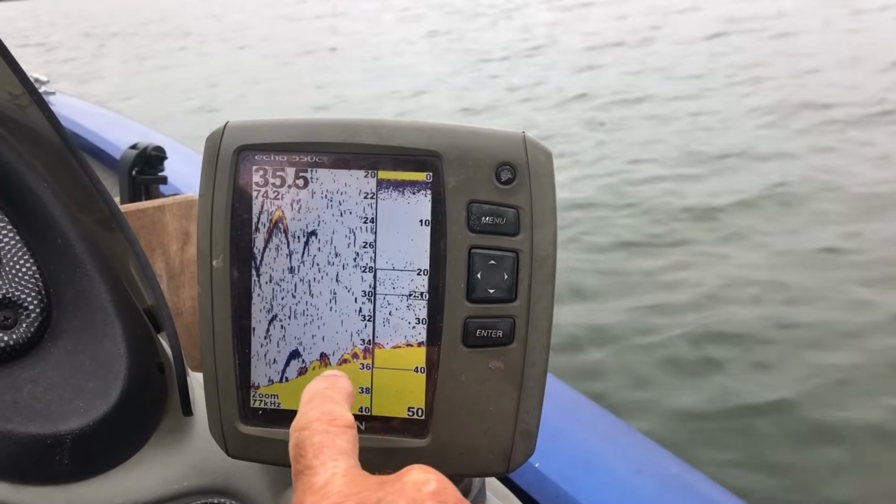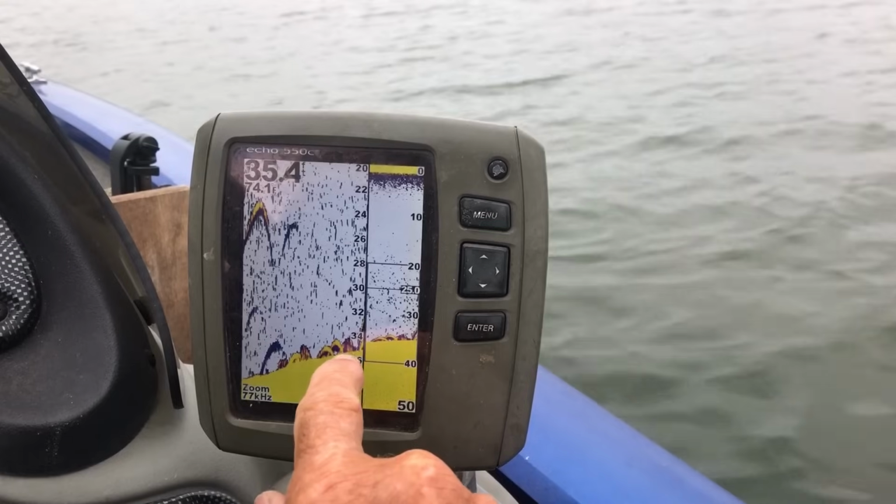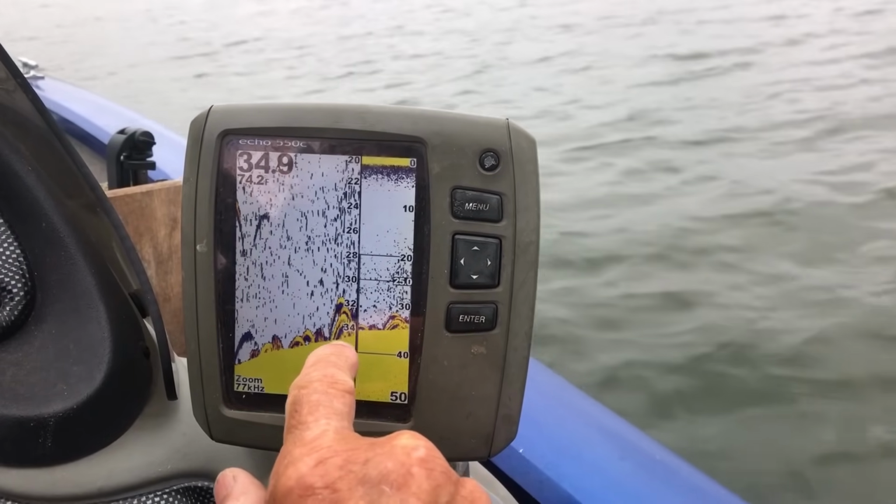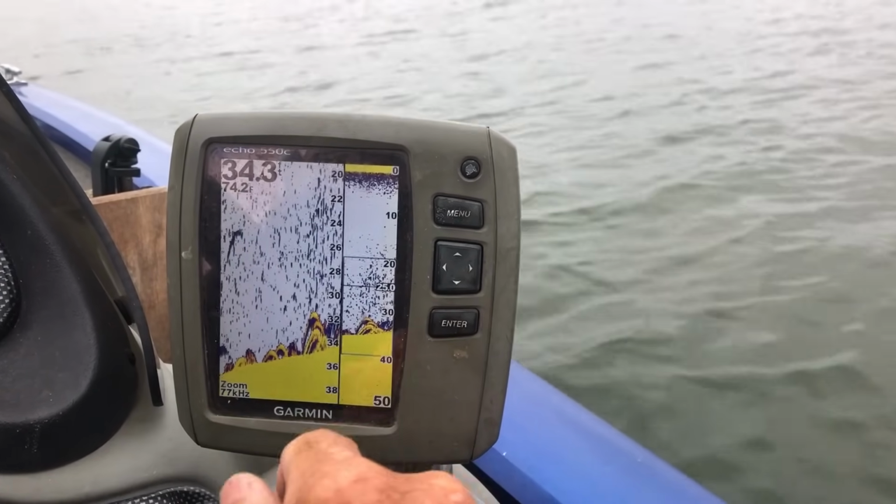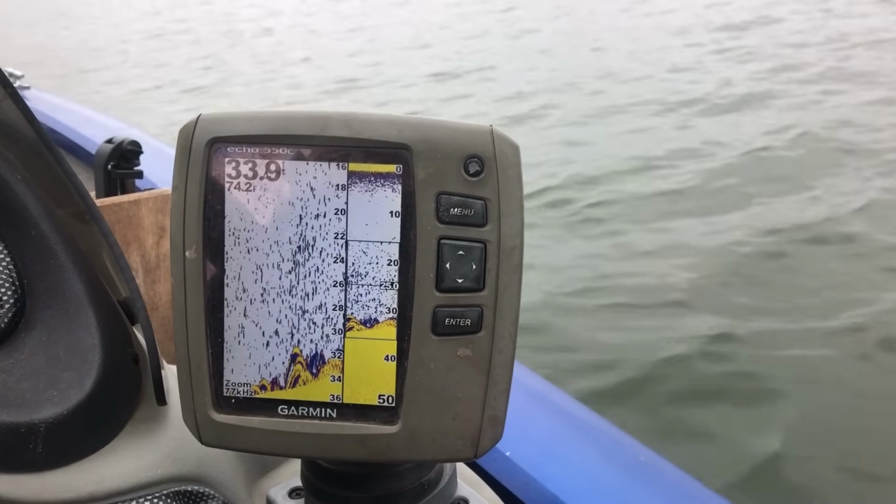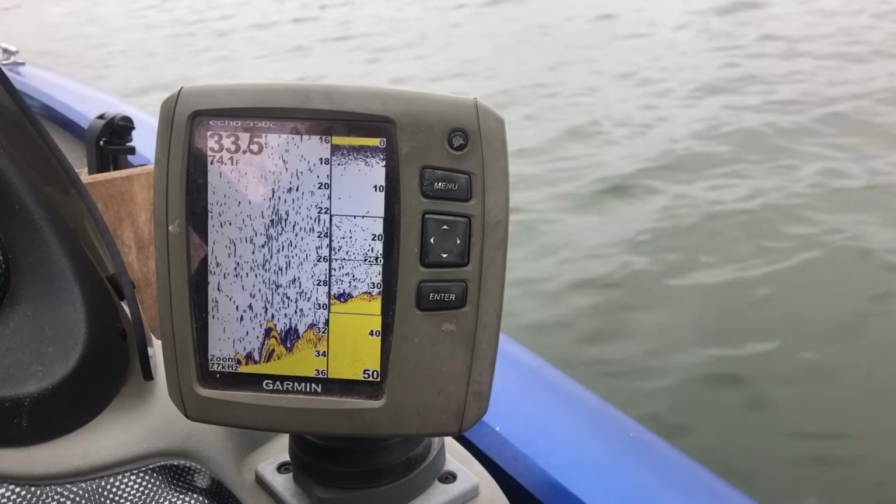But you can see some stuff right here on the bottom. That yellow is the bottom, but anything yellow above that, see them fish right there, them hooks, that's probably bass and perch right there. And 34 foot. I'm gonna just cruise over it, and then we're gonna come back around and go fishing.